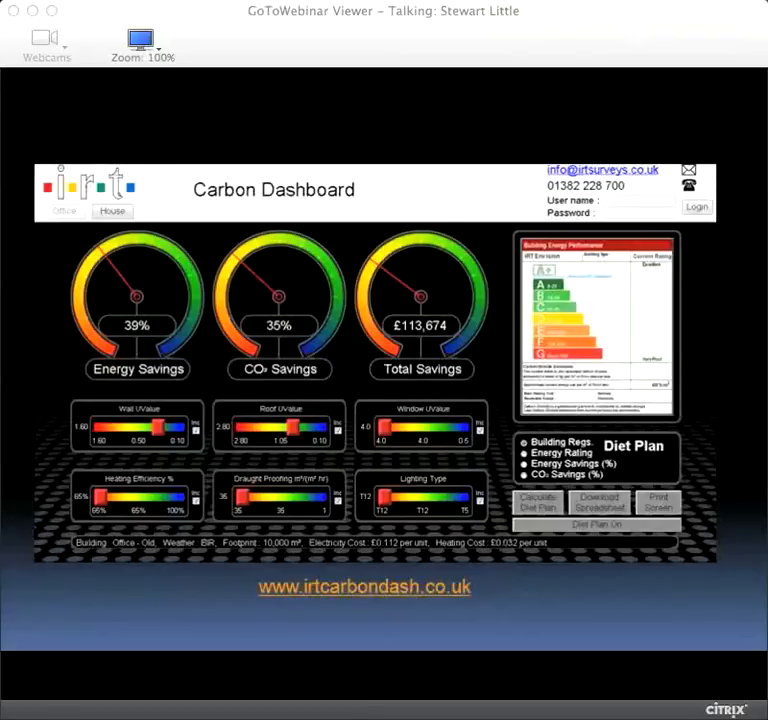If he says, I promise you a U-value of 0.1 and I guarantee you'll save X amount of money, what you can do online is very, very quickly and for free validate the words that John just said. You can move that slider and click calculate, and those 3 speedometers will swing round and show you the savings.